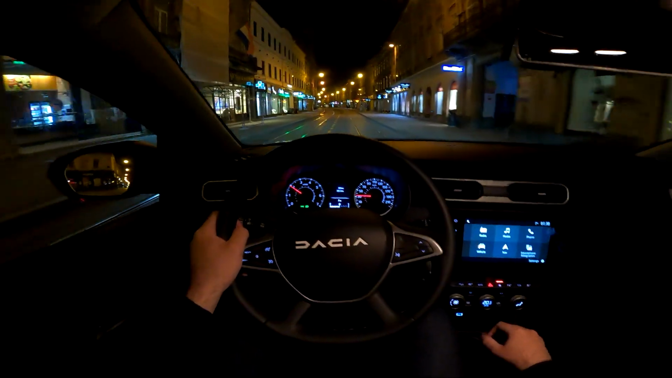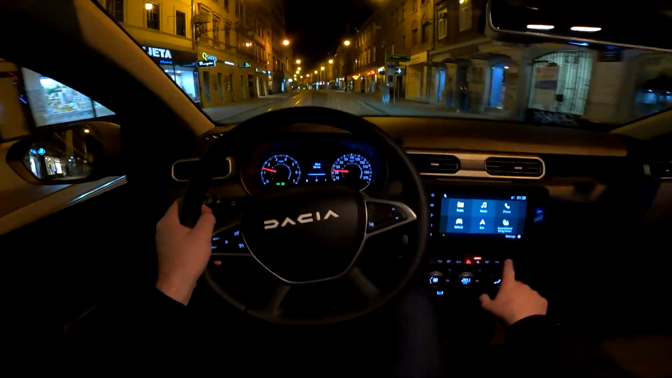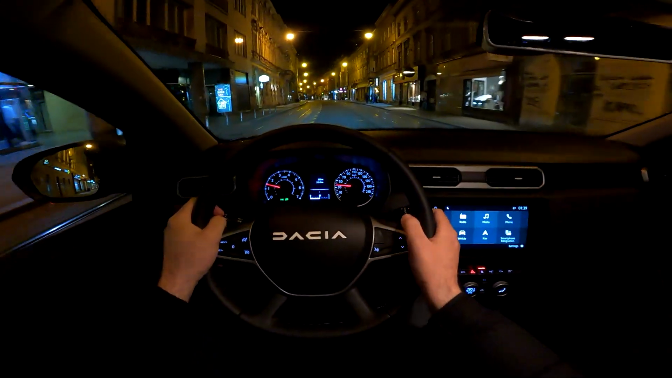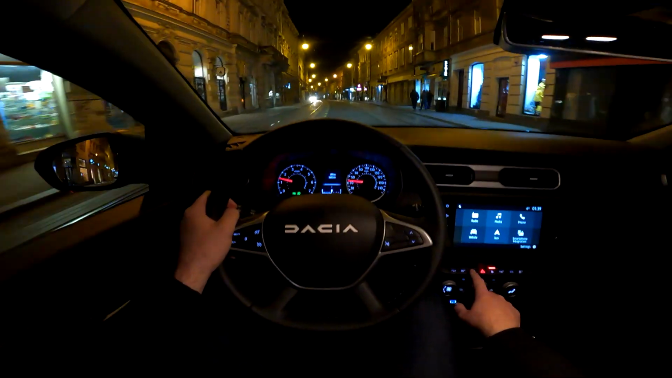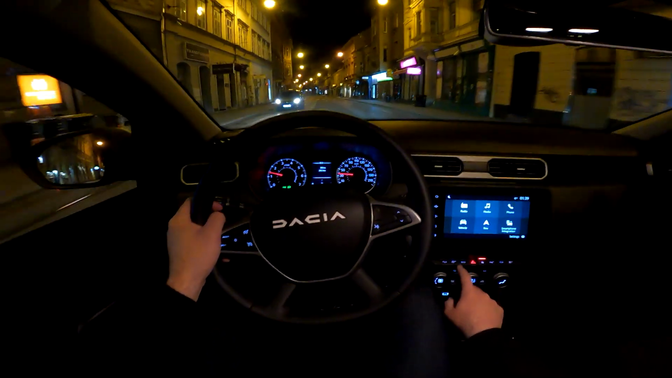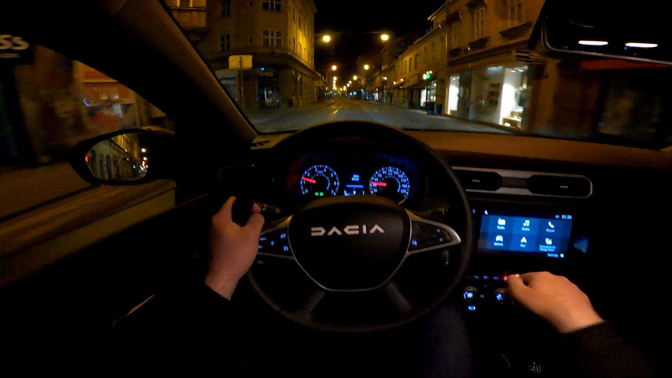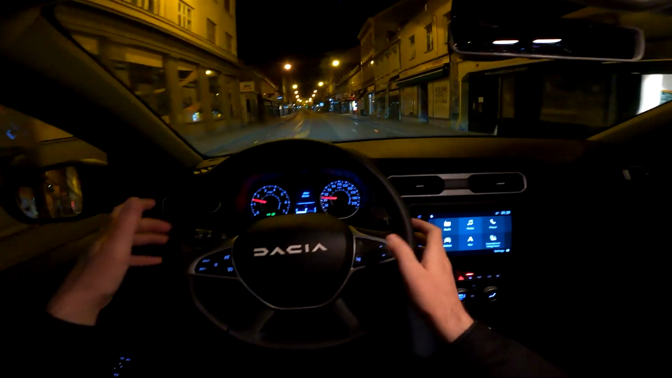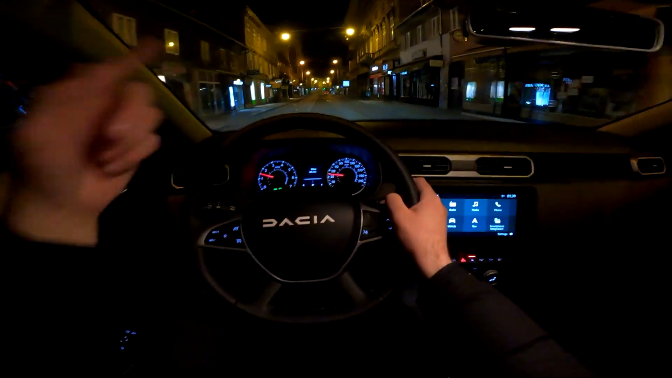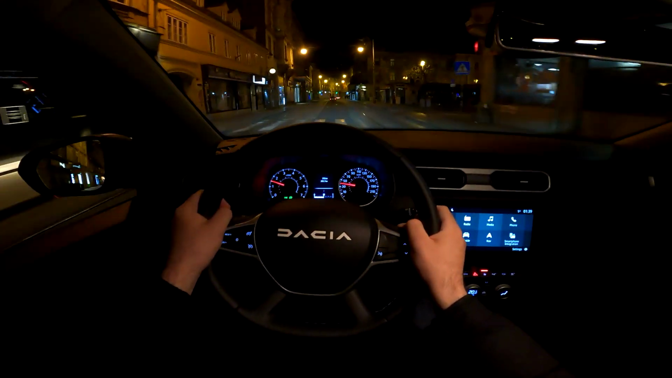Alright then, so next to the 8-inch screen you also have some physical buttons, for example, to turn off the start-stop system. Then you can go to eco mode when you press this one for maximum efficiency. Hazard lights are here, and also the camera views, which are available when you maneuver on a parking lot, since this car has front, rear and side cameras, so the 360 camera view.